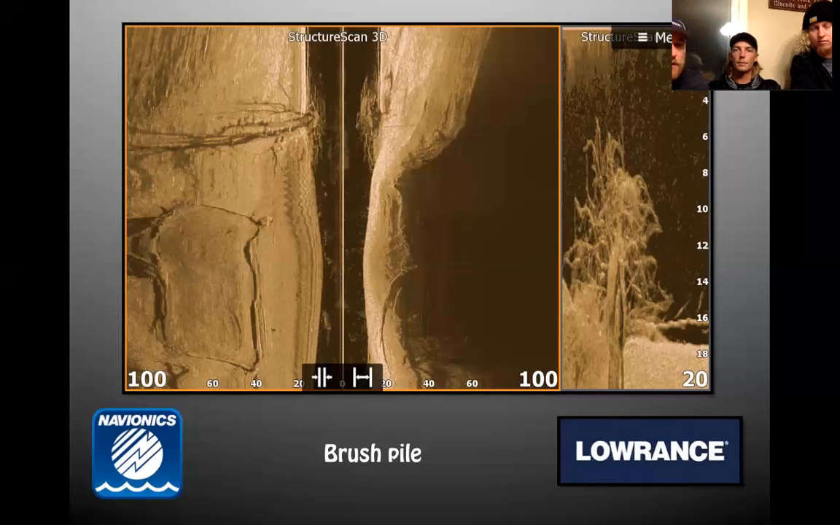People break off in brush piles a bunch. You find it better to get right over the top of that or cast towards it? Depends. The depth will have a lot to do with it. Anything shallower than 14, 15 feet, you're definitely going to want to cast to. But you get out on brush in 20, 30, 40 feet of water, you can definitely get on top of it and just fish vertical. I prefer to do that. It's easier to get the fish out of the brush.